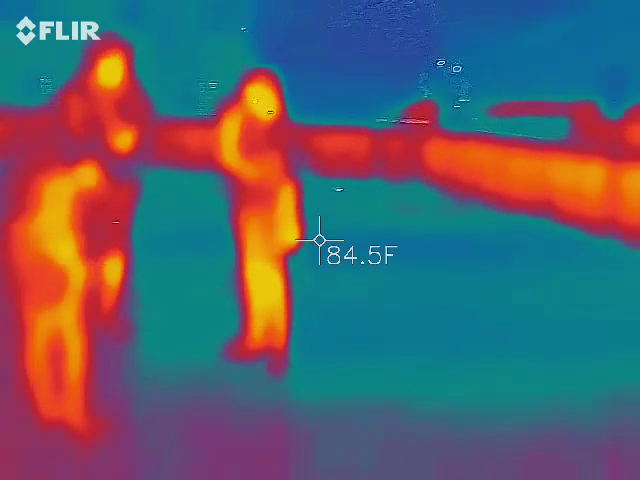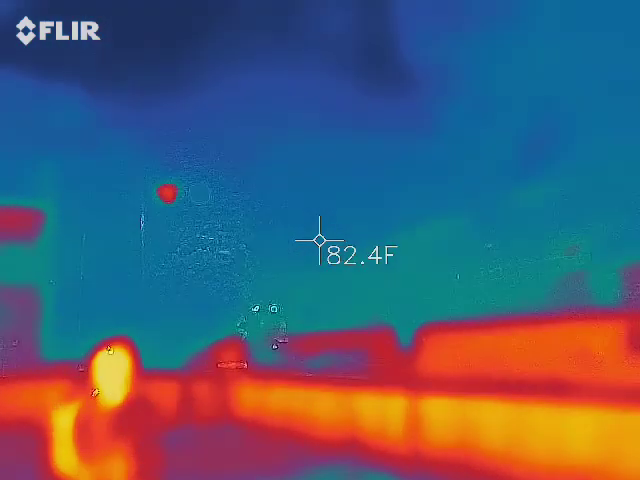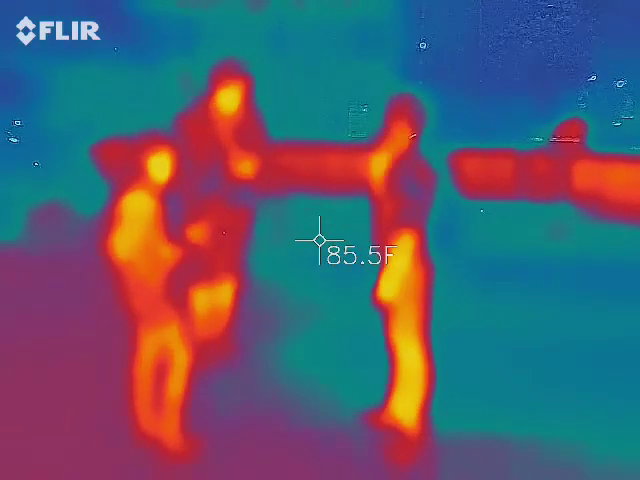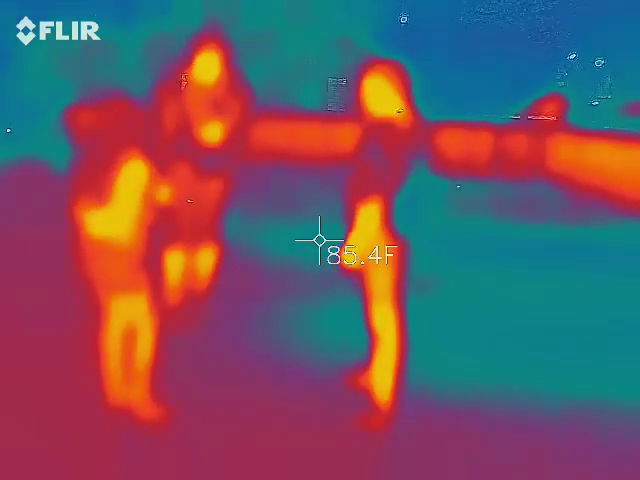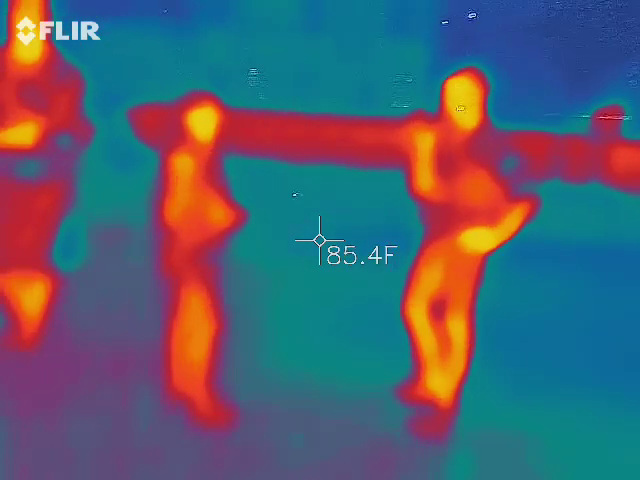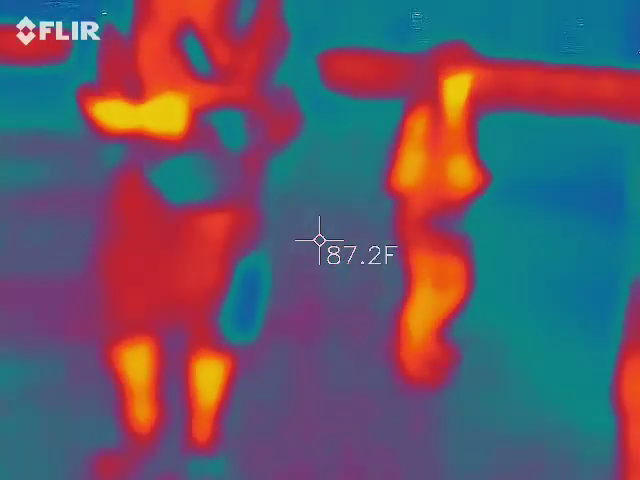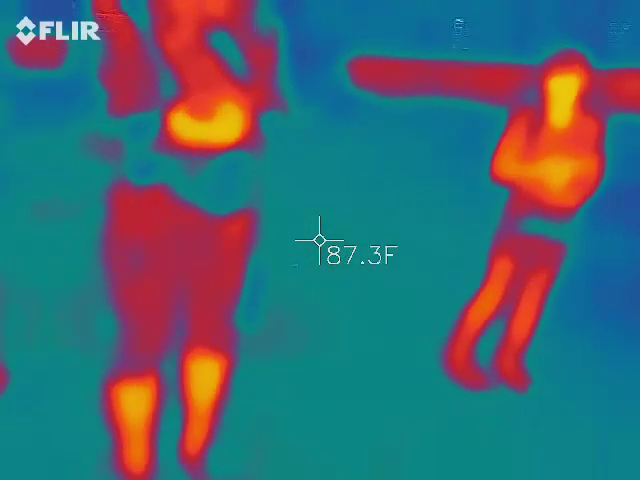Just chilling. Is there any hot spots in between the three of us? No. Nothing? Well, not any with the line around it. Oh, she did it! She did it! She made it go to green.